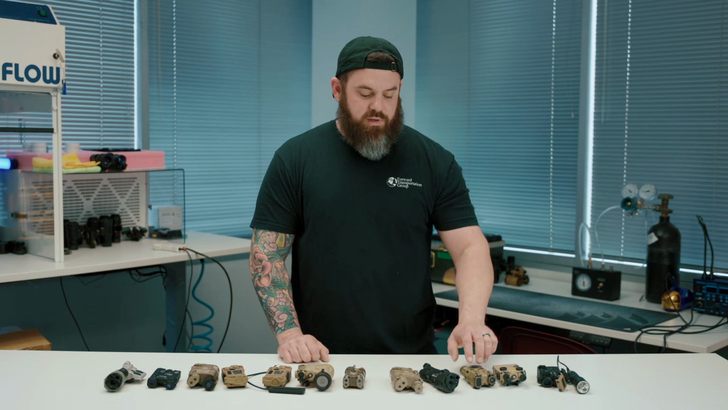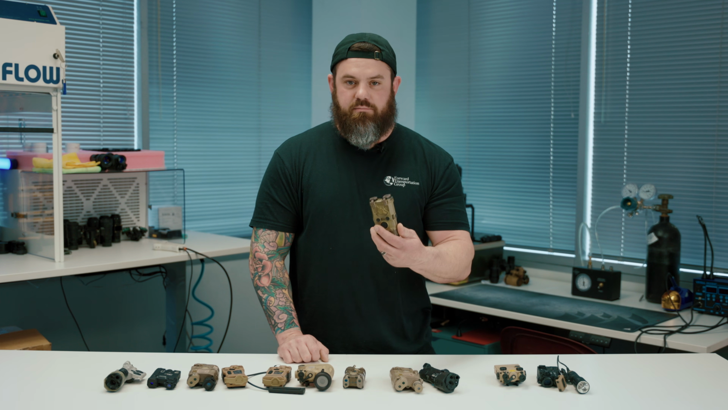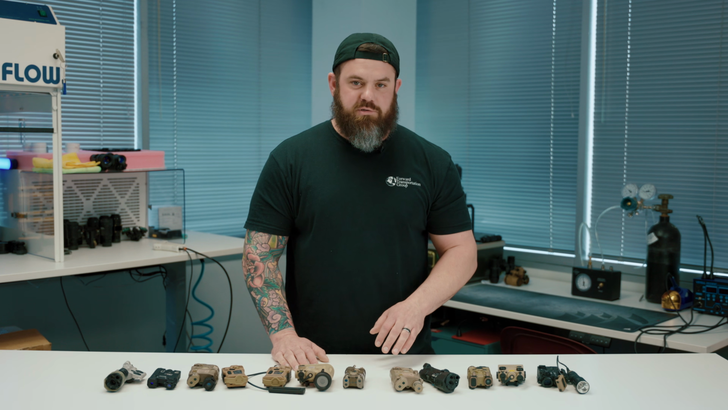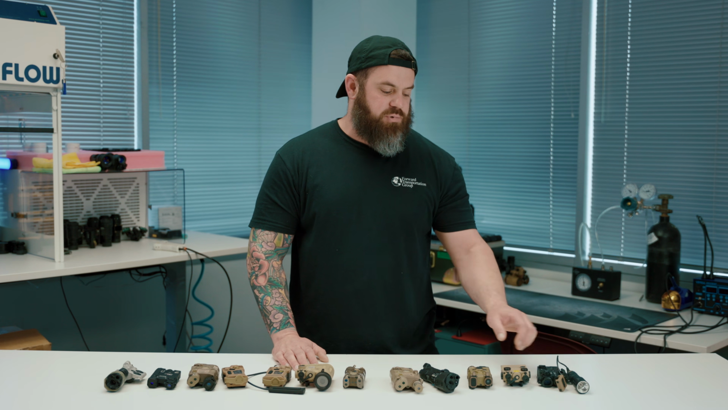We also have an EOTECH OGL. The person that lent me this shall not be named. We might edit it. Well, I got to ask him if he wants us to put his name in there because it's not supposed to have it. We went ahead and grabbed a Dbal A3, just one of our demo units. A few people are asking about these, so we're going to throw that in the lineup as well.